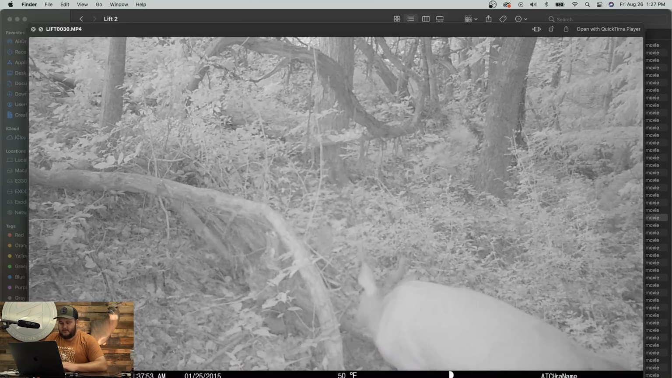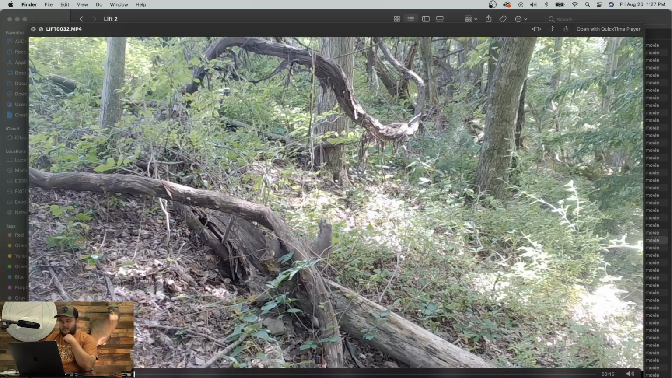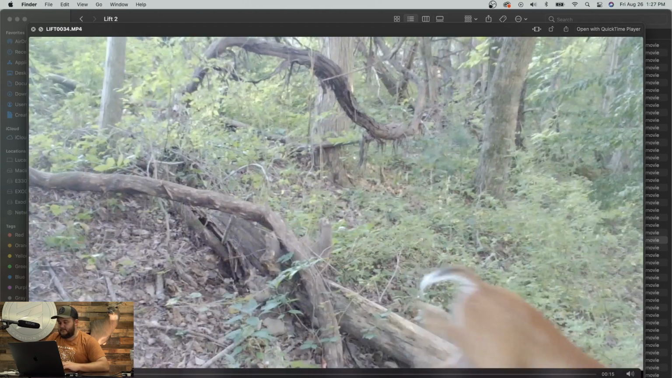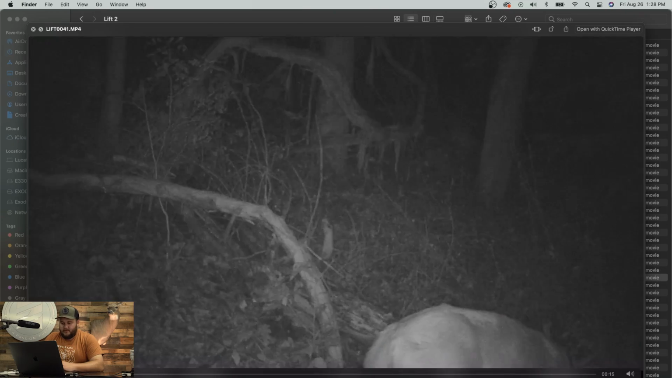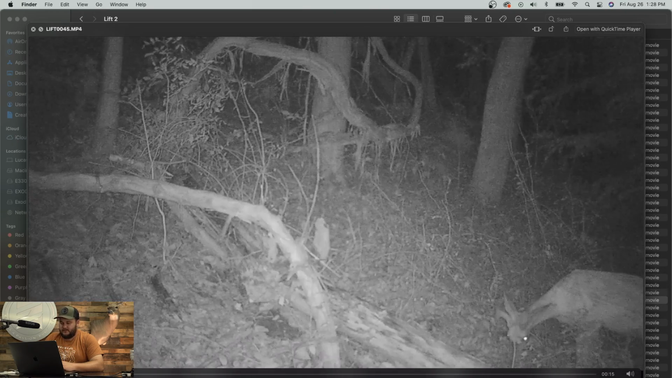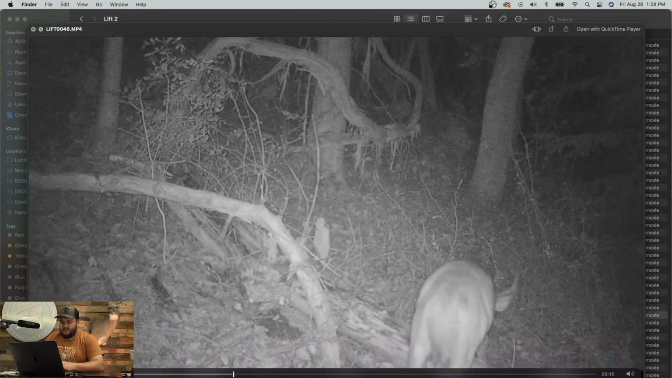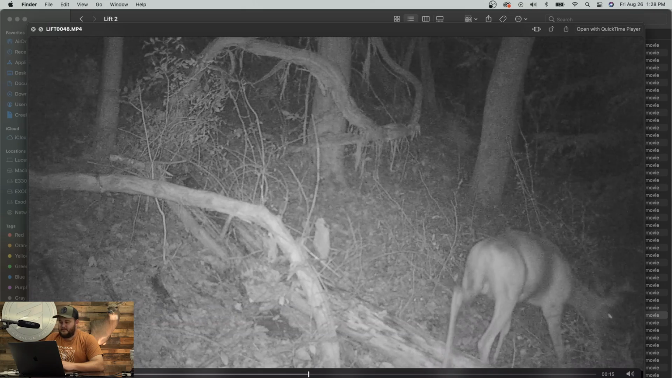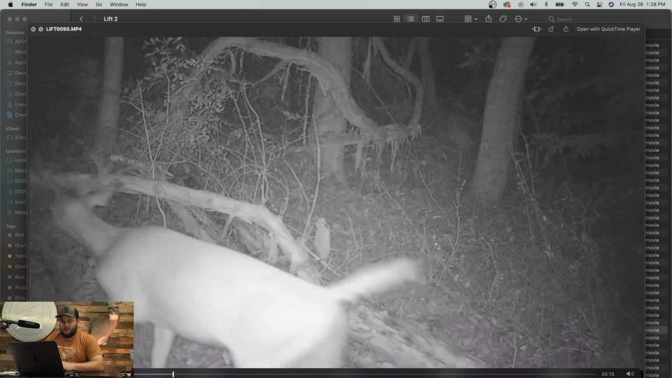Forky. Another forky. Another coyote. Something. Looks like a little 8 or something like that. A little 5-point. Something else cutting down through. Looks like a little 6 or an 8 there. A little 8-point.